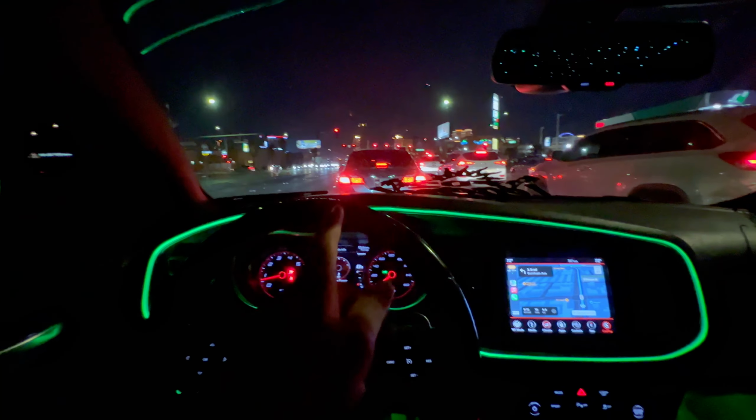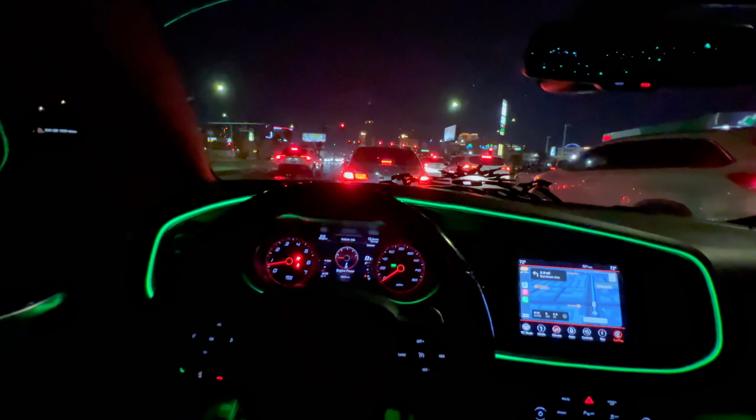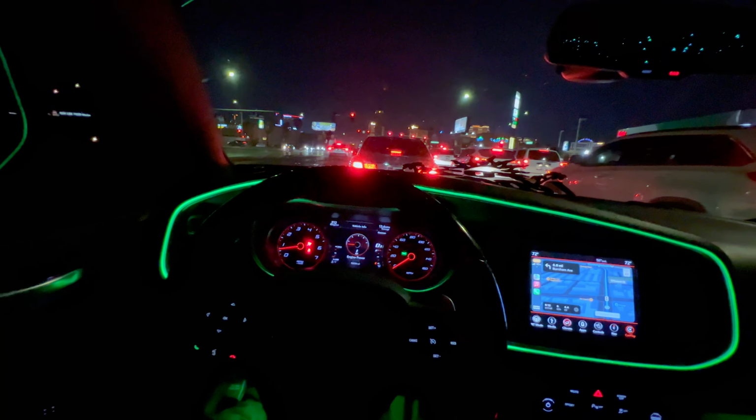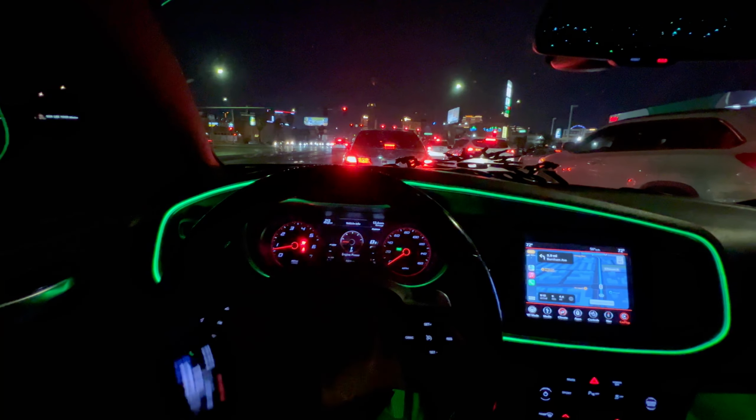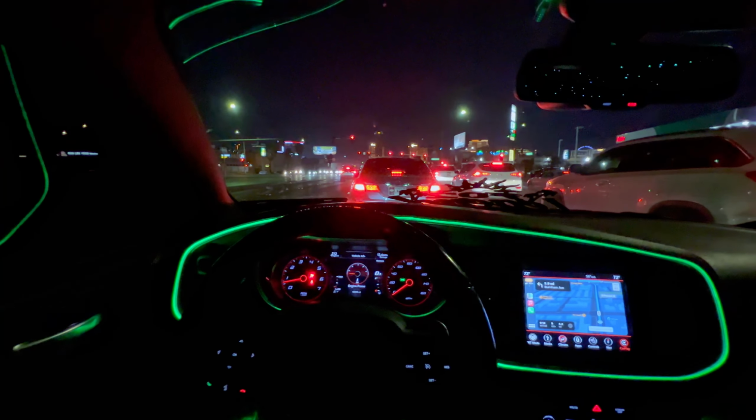Damn, my lights is on the wrong setting. I don't know if y'all can see that. It's on the wrong setting. I don't like that one. It looks stupid. I'm not cutting up today. I just have it on my engine power. I didn't feel like looking at the speedometer. I ain't gonna lie to y'all.